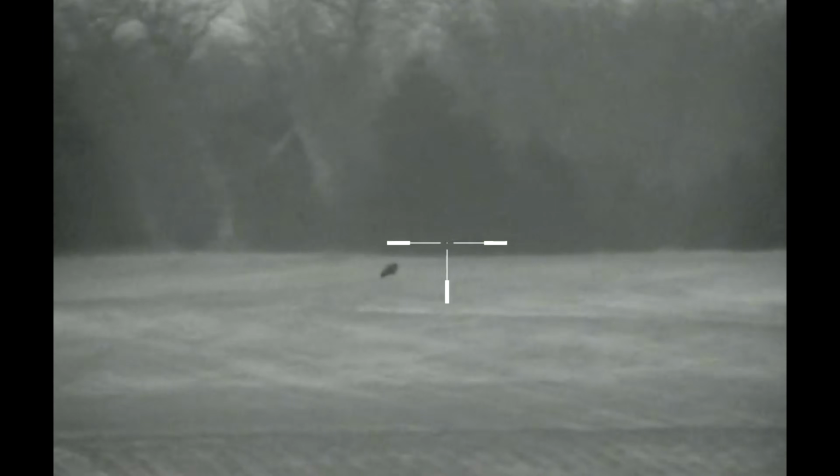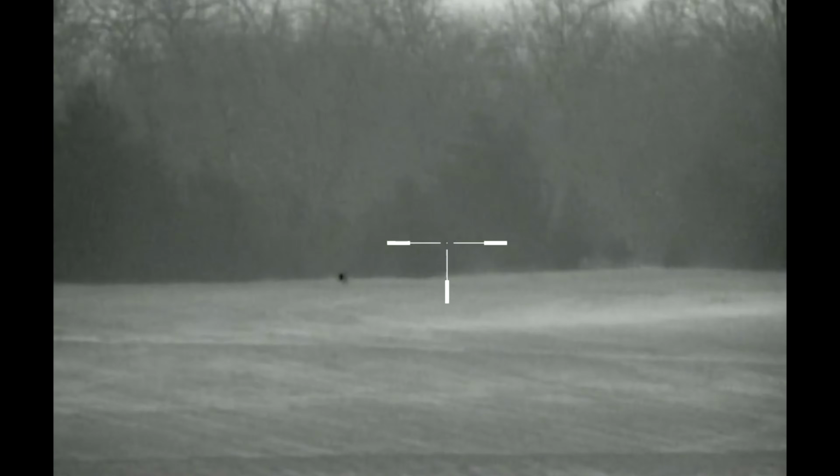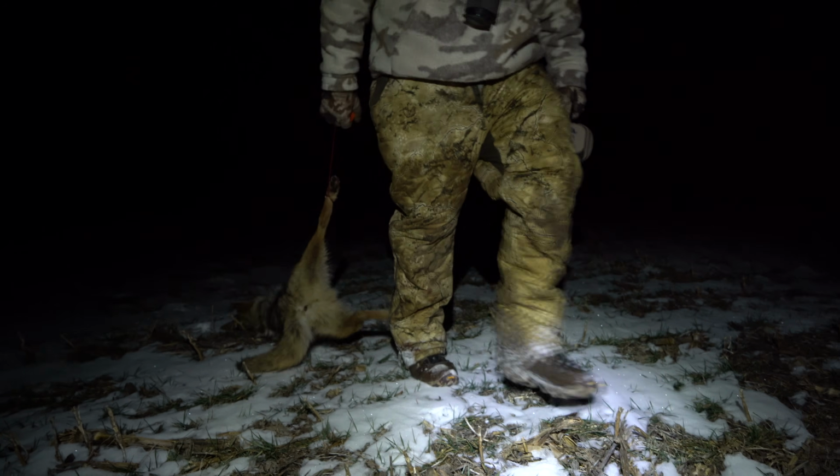Well, it's hard in the daytime. It's habit for me to boom, boom, and jack one in there, but then it took me 5 seconds to find him because I didn't know exactly which way he was running out across that field.